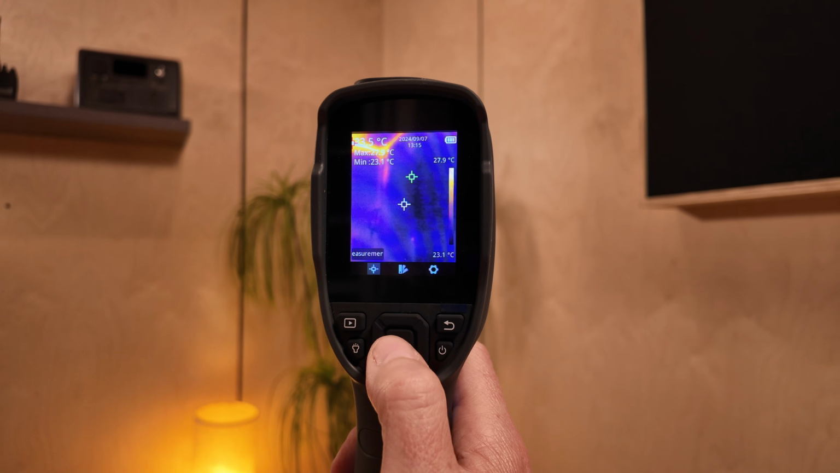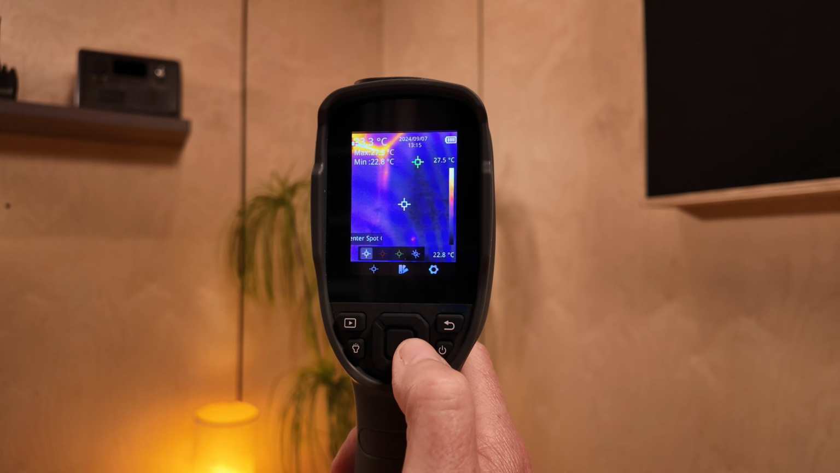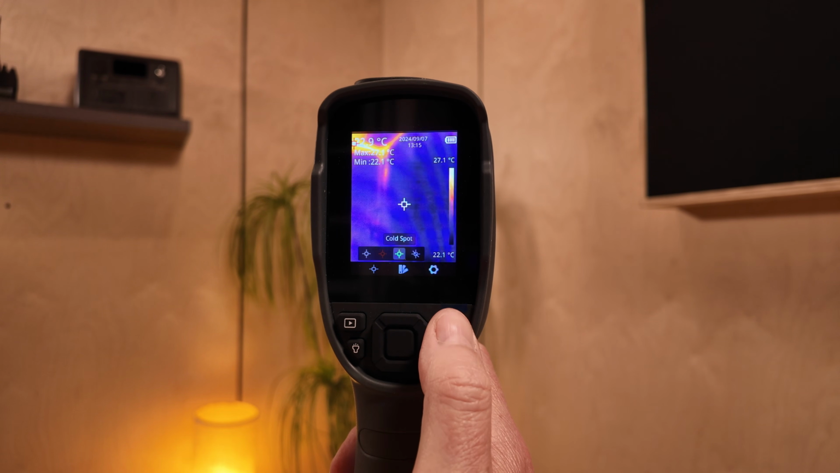One other thing is the measurement points. I have all 3 points enabled. If we click on that, you see there's a hotspot, center spot, hotspot and cold spot, and I want that all enabled.